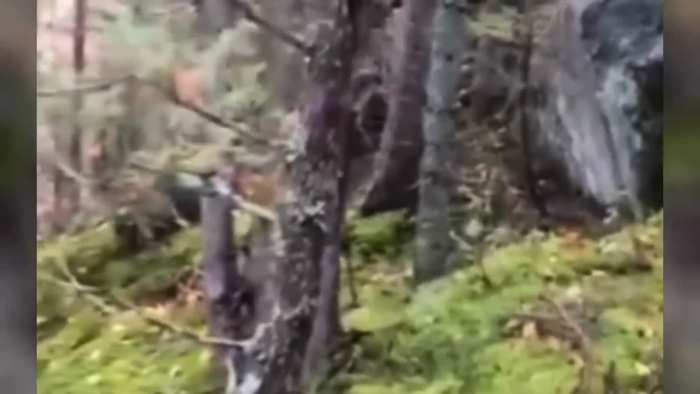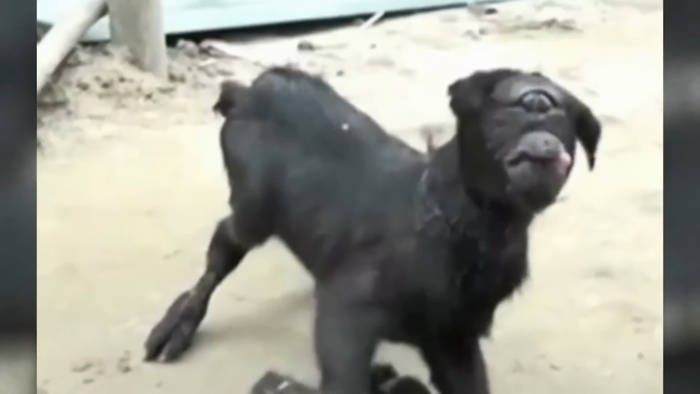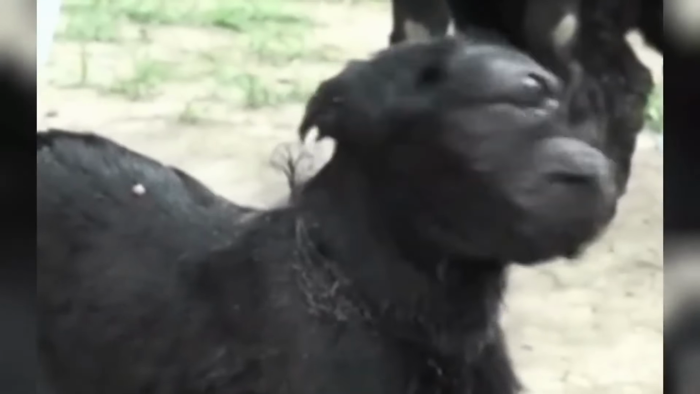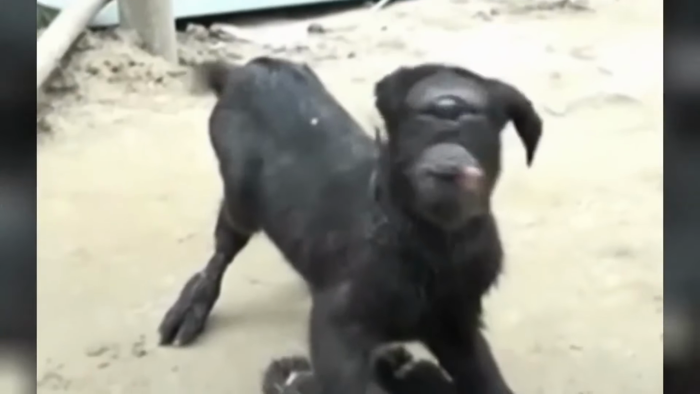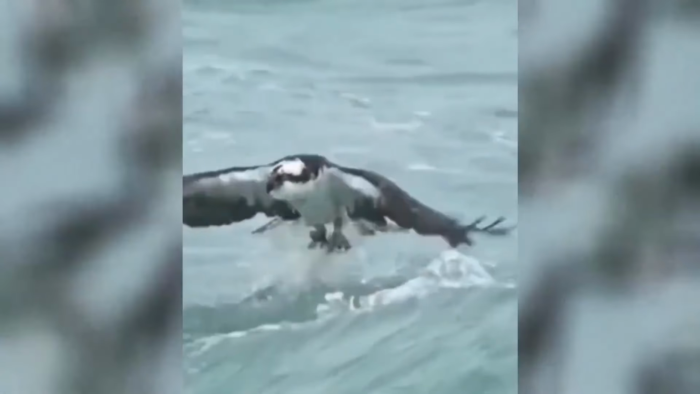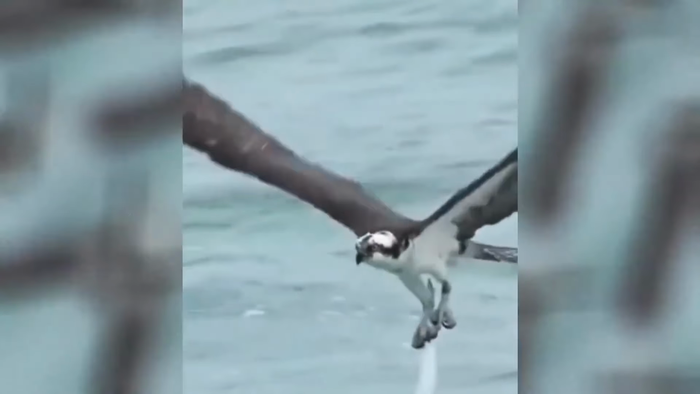And this is, in my opinion, the creepiest thing. What in the heck? I mean, is that real? Does that have one eyeball like a cyclops in the middle of its head? What in the world? And lastly, this is a pretty cool one. This osprey just dives down, completely submerges itself, and grabs a huge fish. Now, like I said, these are all pretty cool.